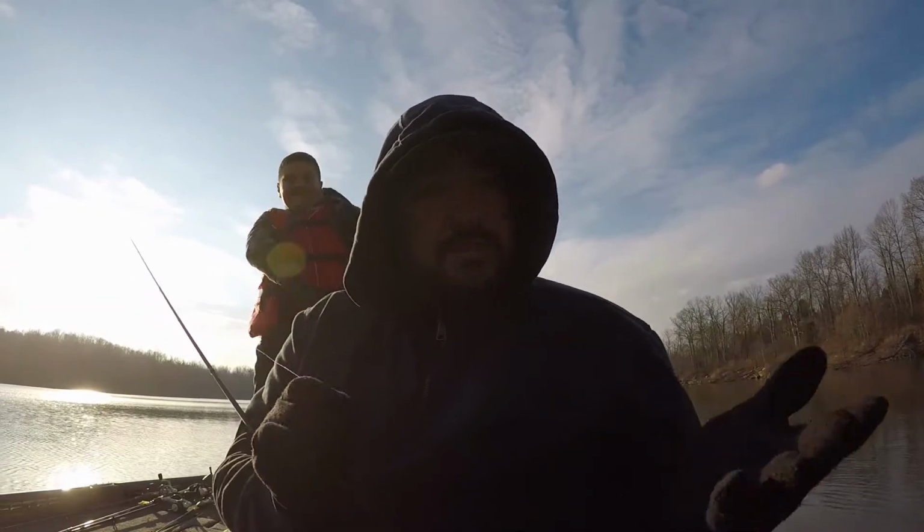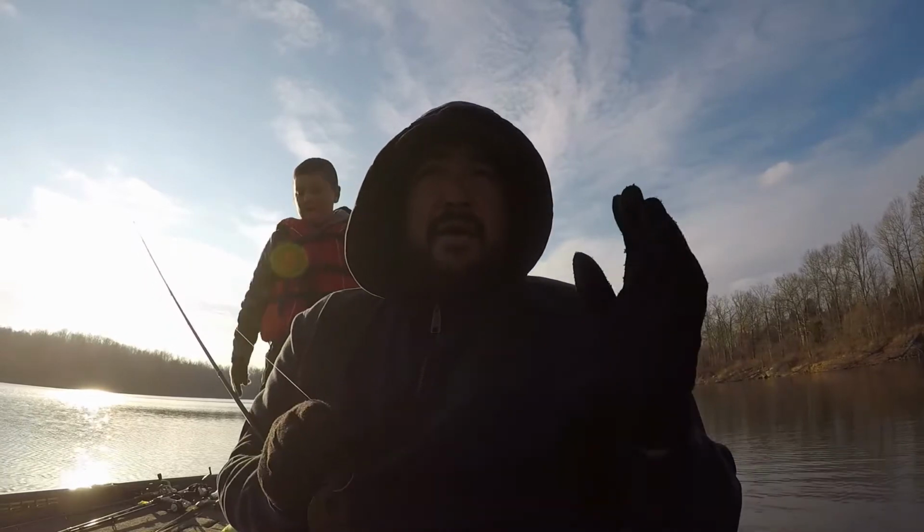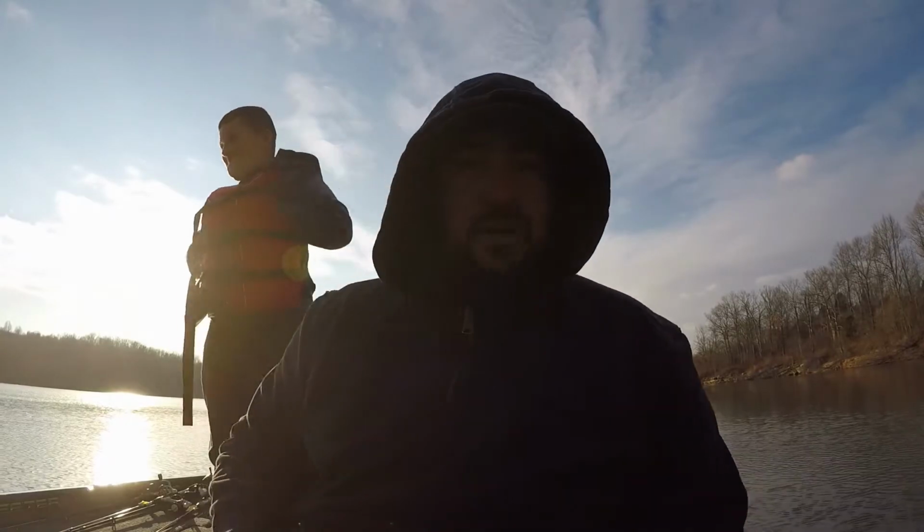But what you're gonna do is fish it like a swing head. Throw it out there and just slow reel it back to the boat. Now, even though it is slow, you're still power fishing. So stick around with us, see if we can catch a couple.